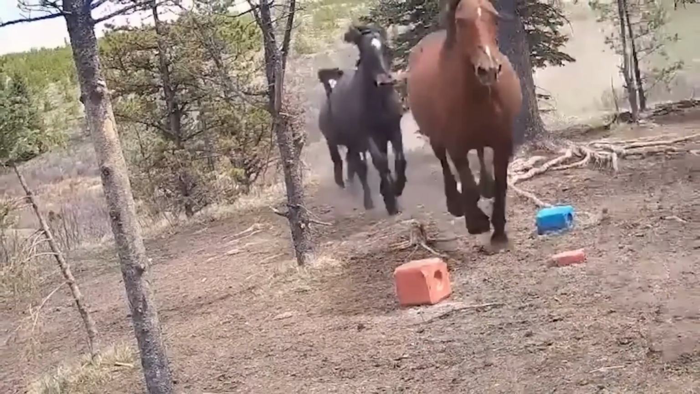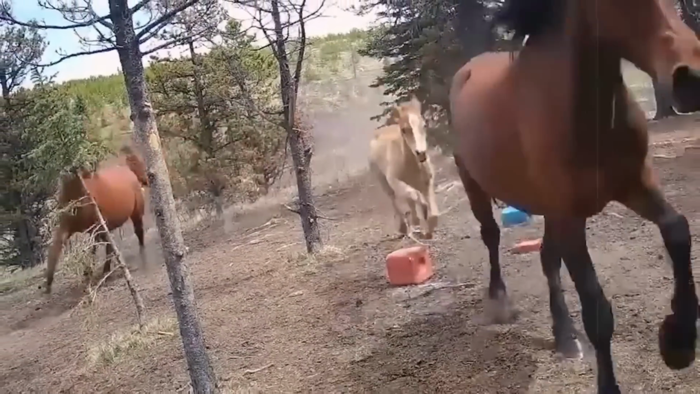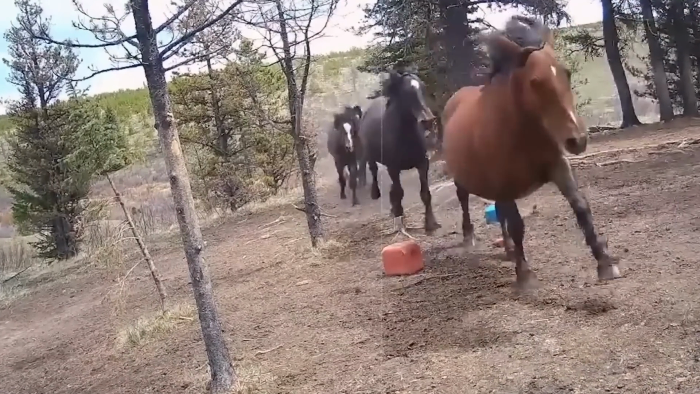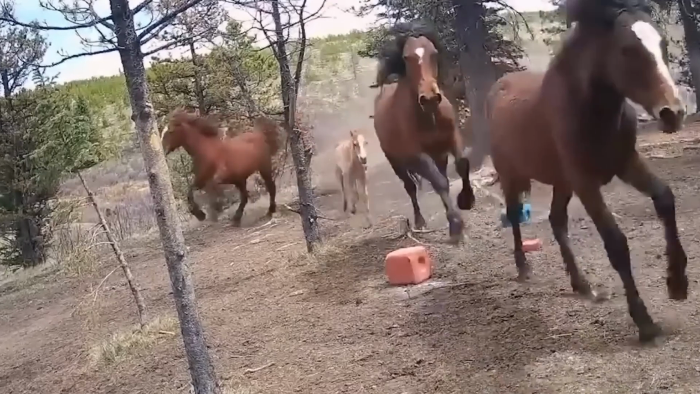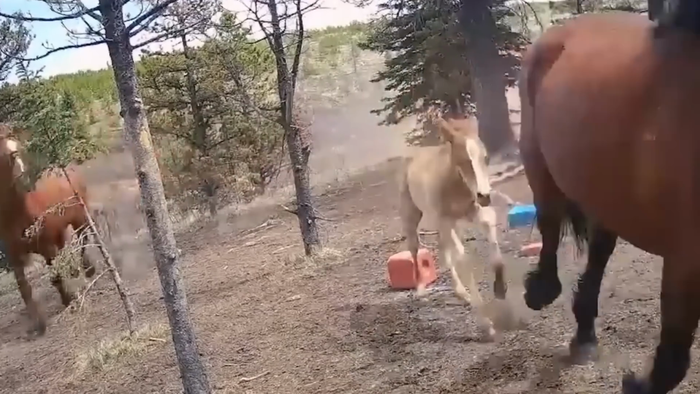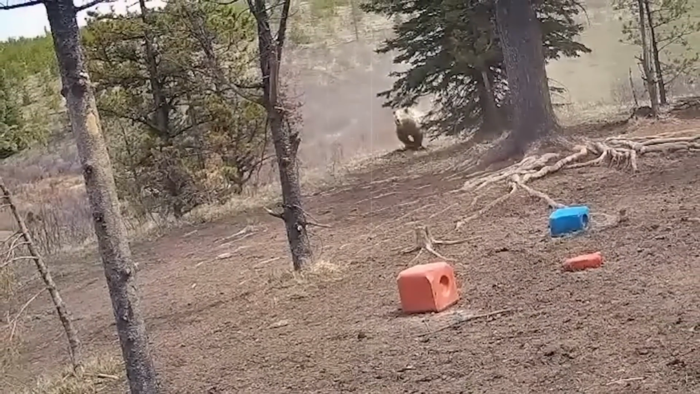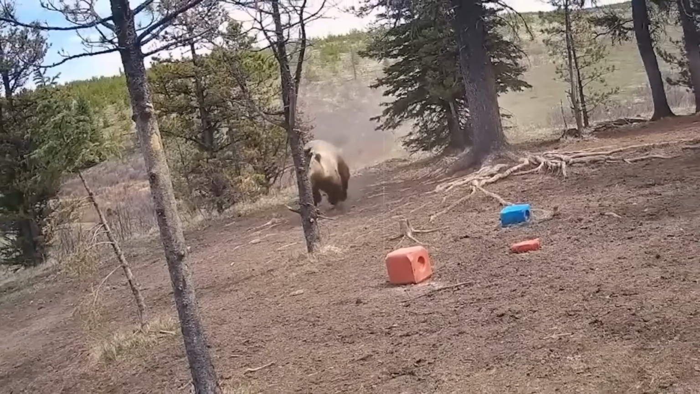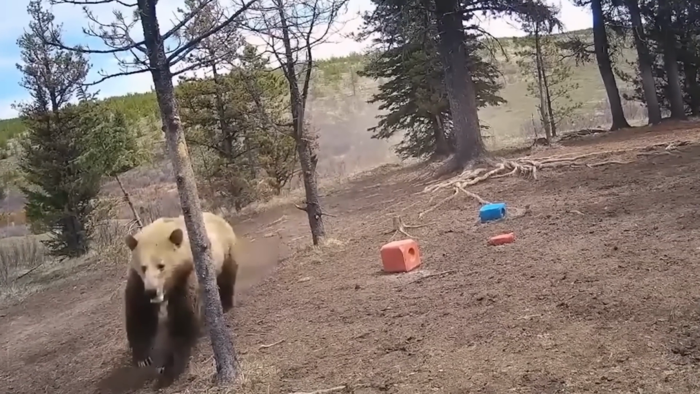This video, captured by a trail camera, shows a group of horses in a state of panic, running as fast as they can from something that's clearly terrifying them. The horses all look scared and agitated, and it's evident they are fleeing from a significant threat. Soon enough, we discover the source of their fear, a massive bear chasing them with relentless determination. The bear seems intent on making the horses its prey.